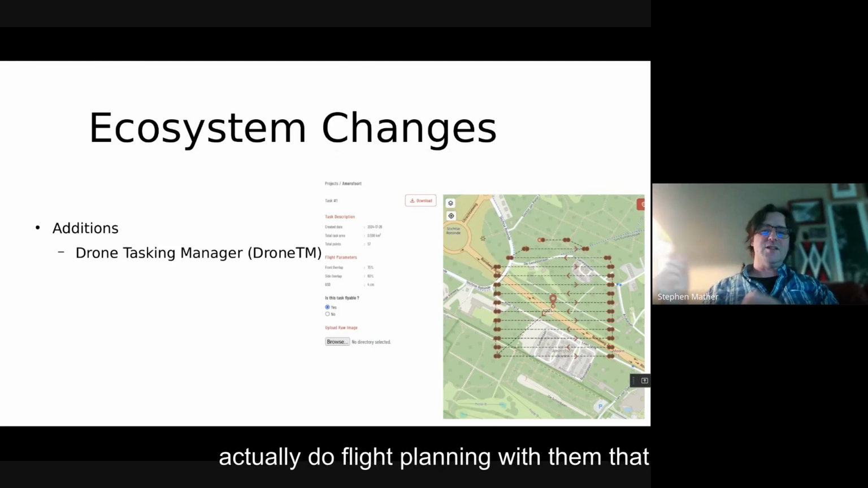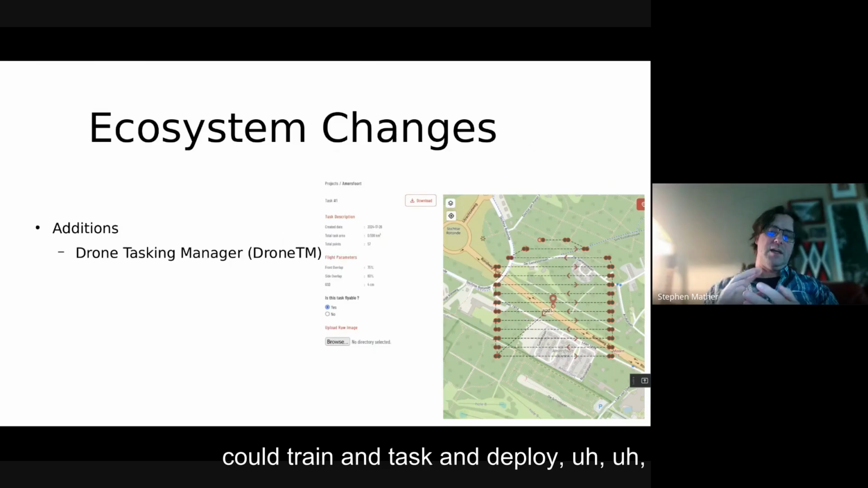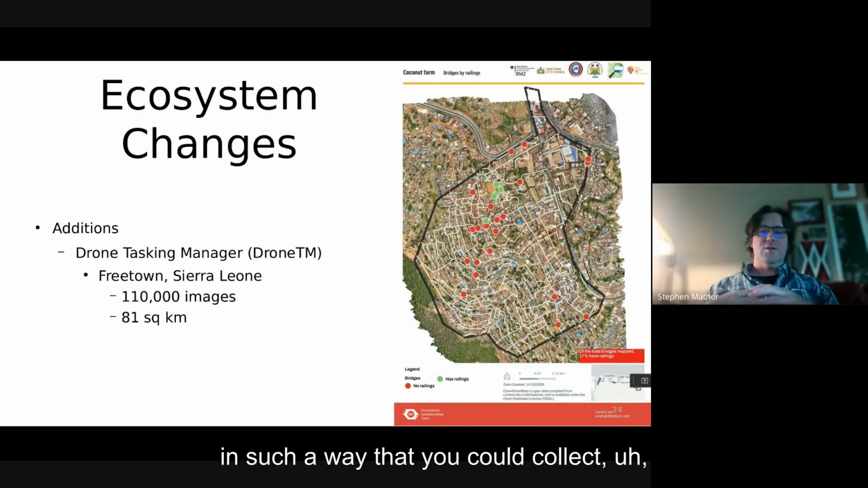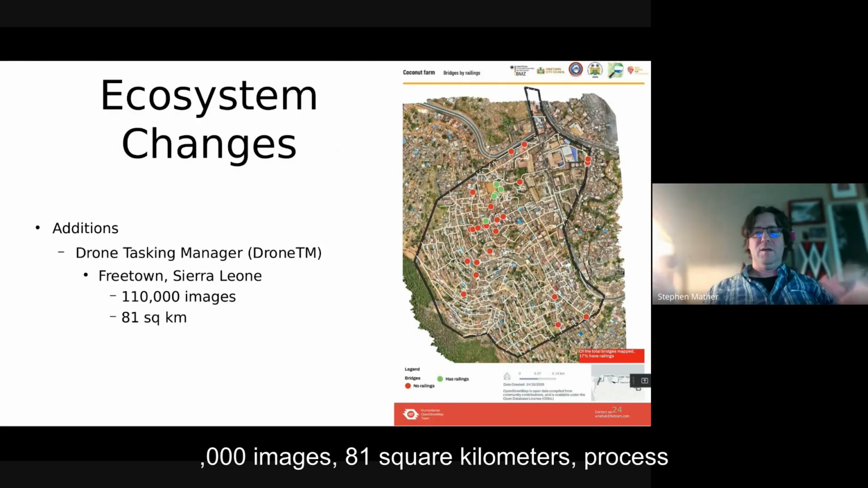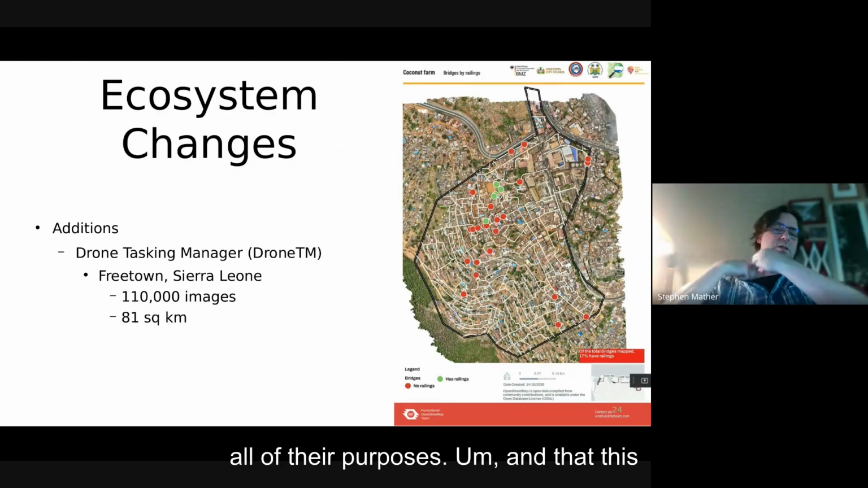That you could actually do flight planning with them, that you could collect data for whole cities, that you could train and task and deploy folks locally to actually do the data collection, and that you could do so in such a way that you could collect the entire city of Freetown, Sierra Leone, for example, 110,000 images, 81 square kilometers, process that into a cohesive data set that could be used by cities for all of their purposes.